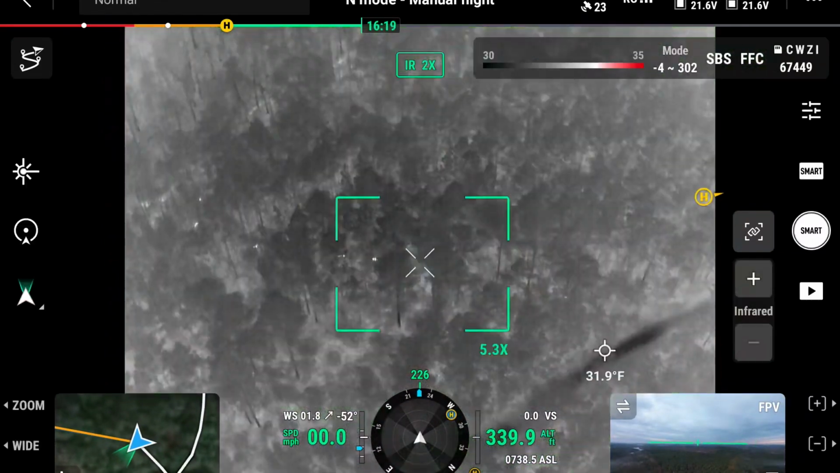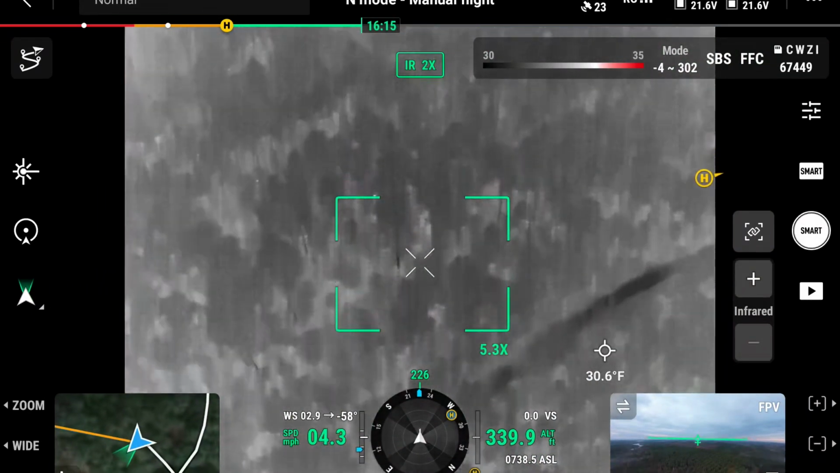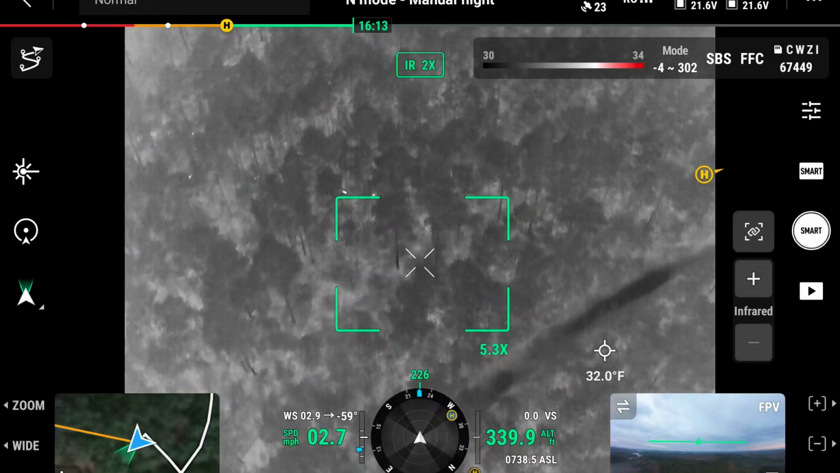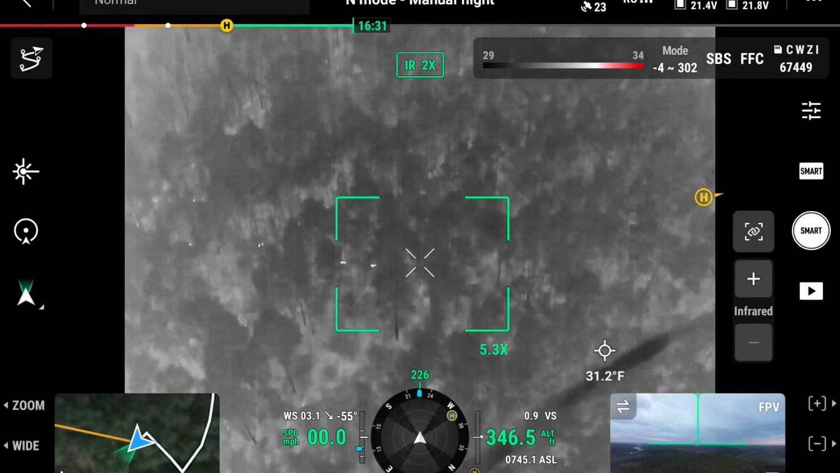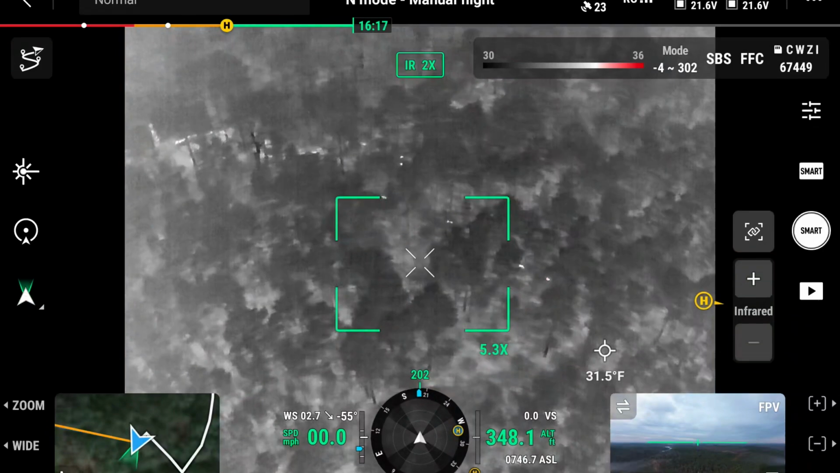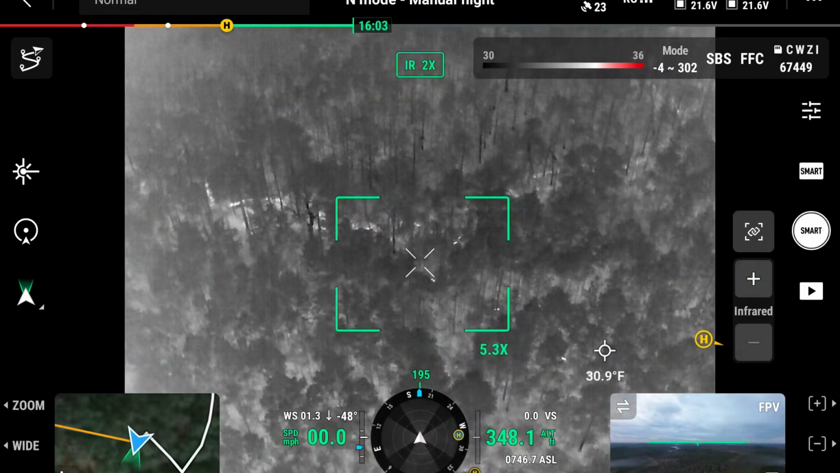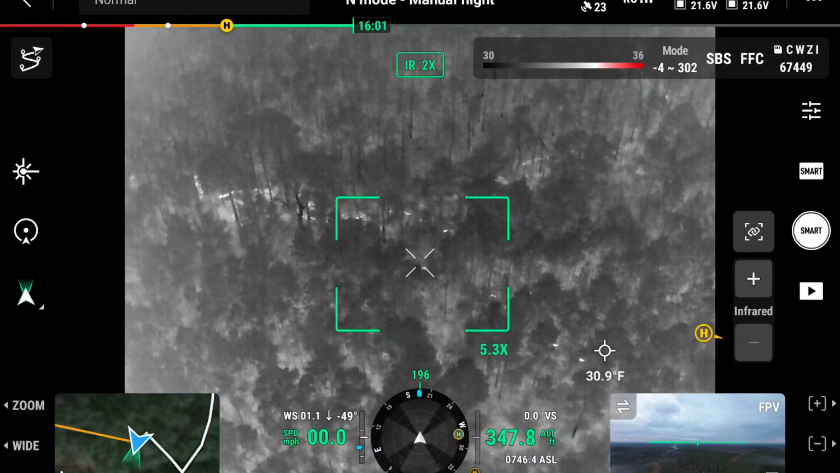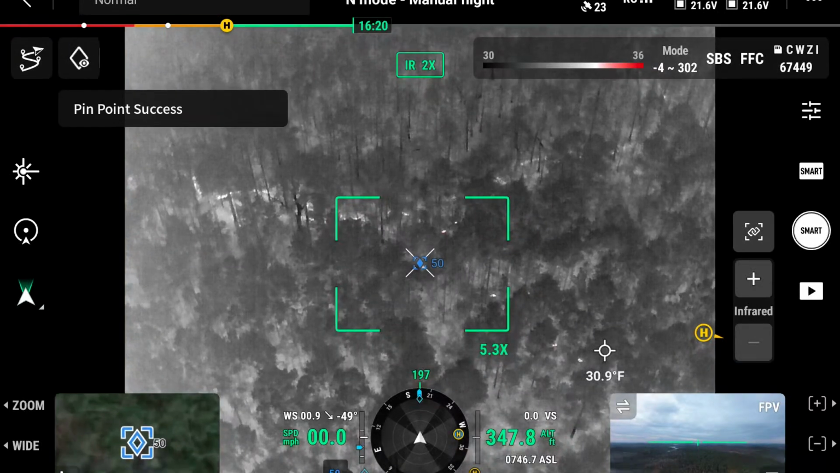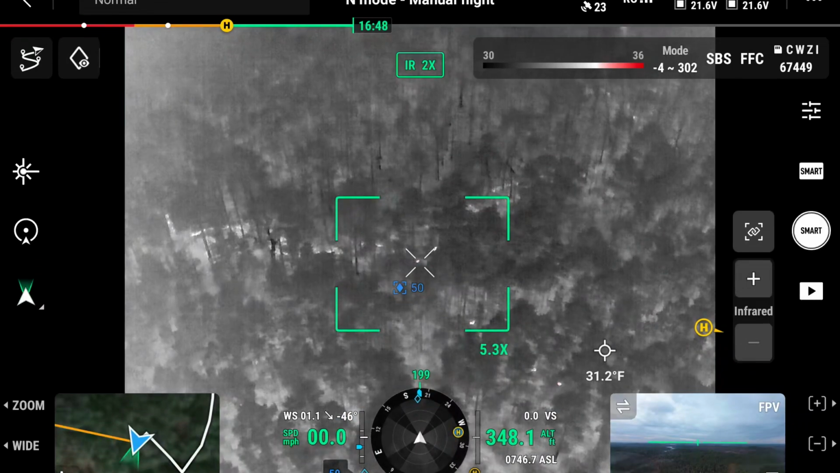Alright, so we know where it's going. I'm assuming this is all probably part of this doe group. I may mark these because this looks like an actual good trail to know. So I'm going to go back here. We're just going to start marking. Mark. Mark.